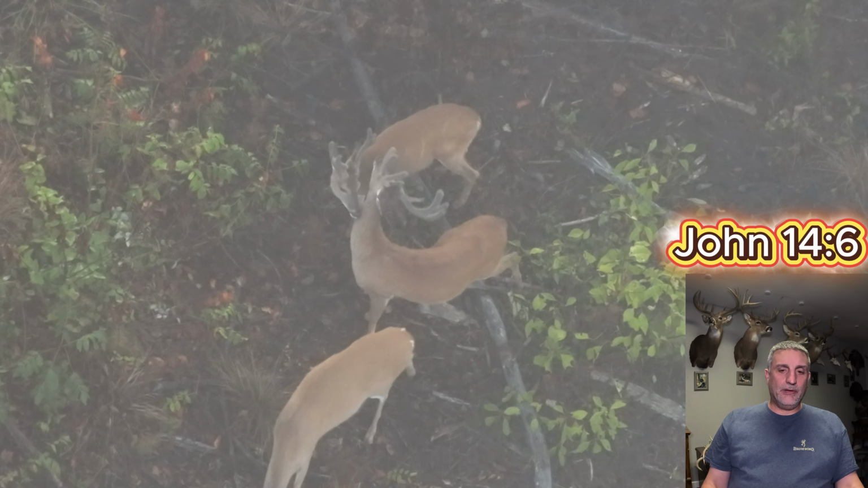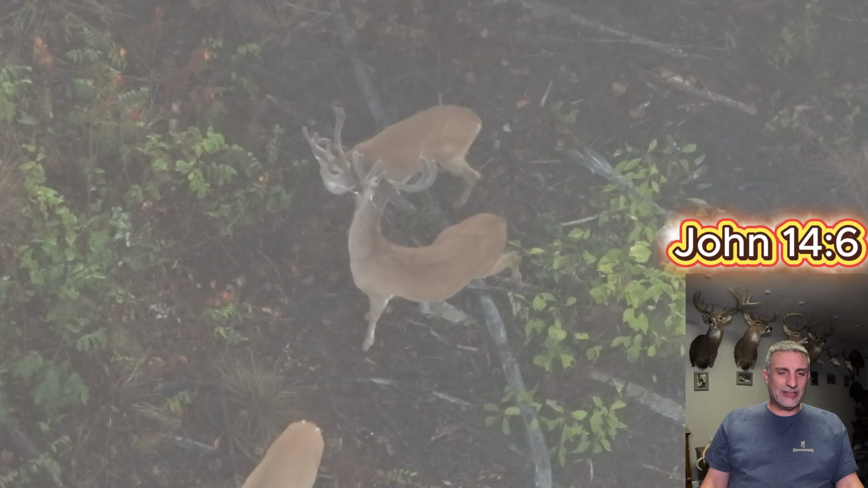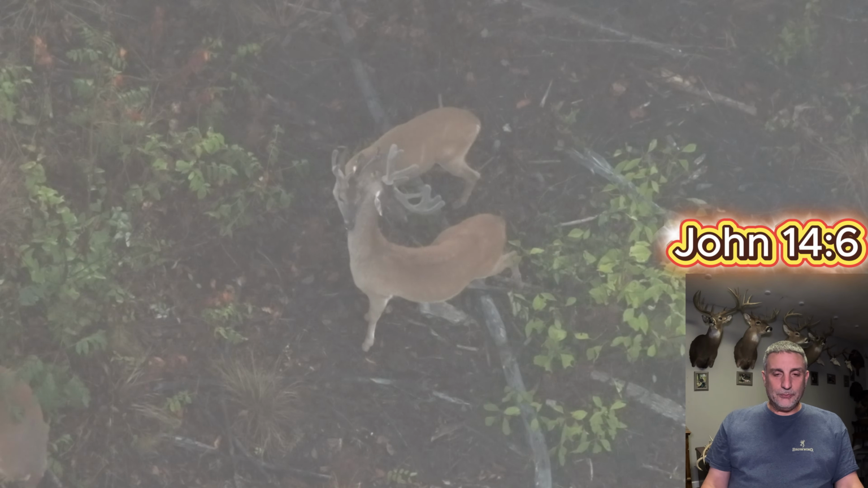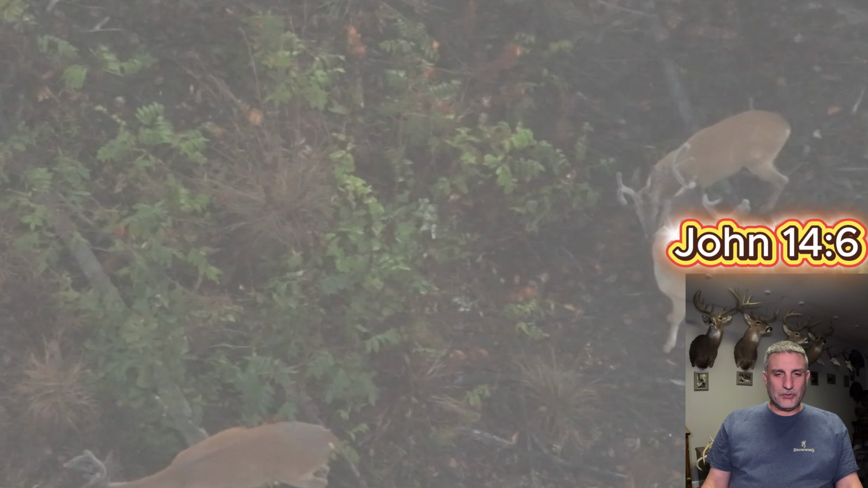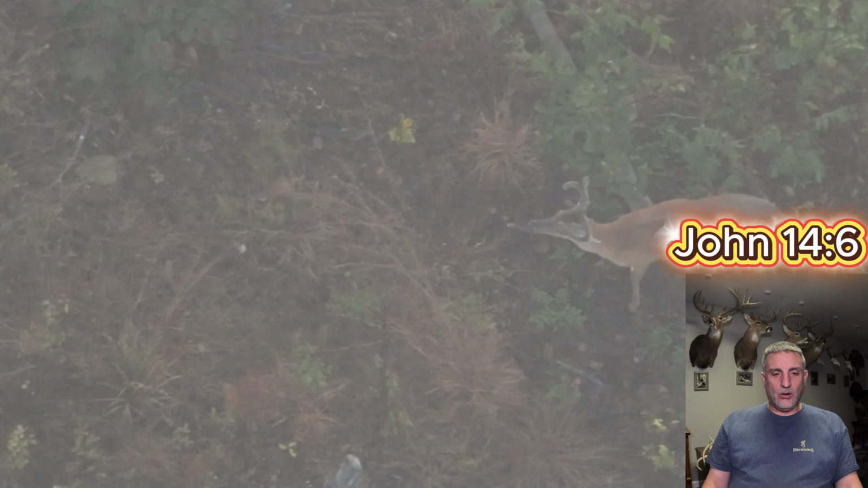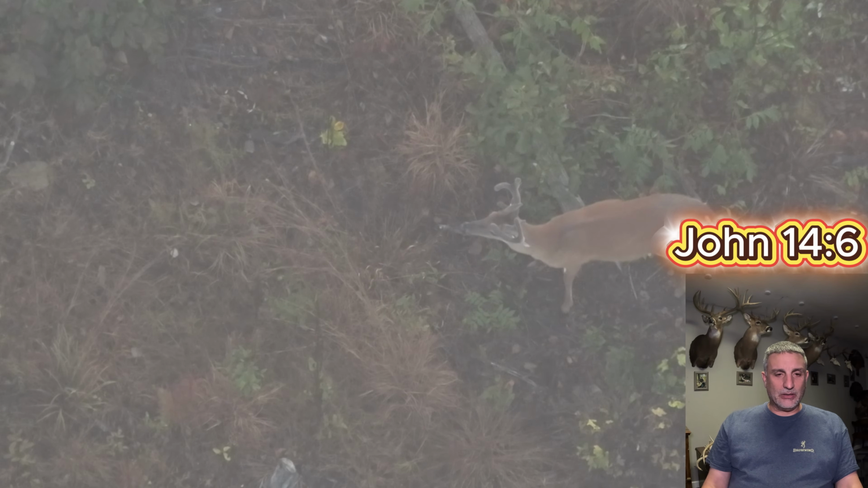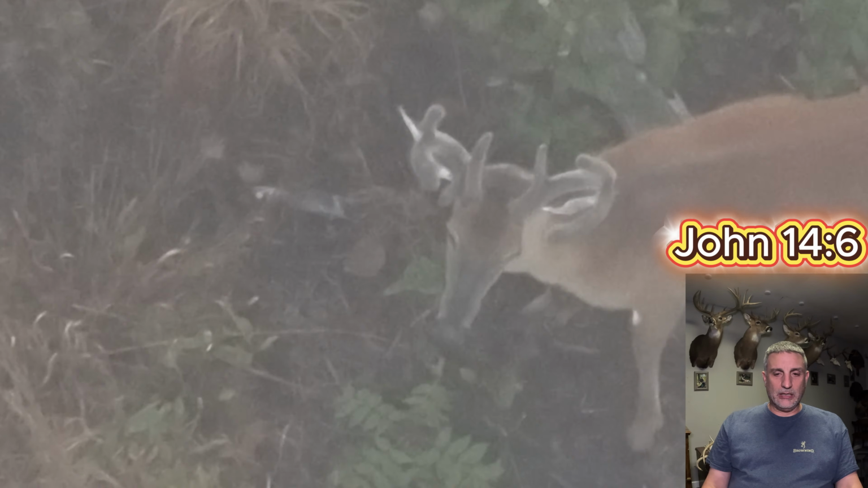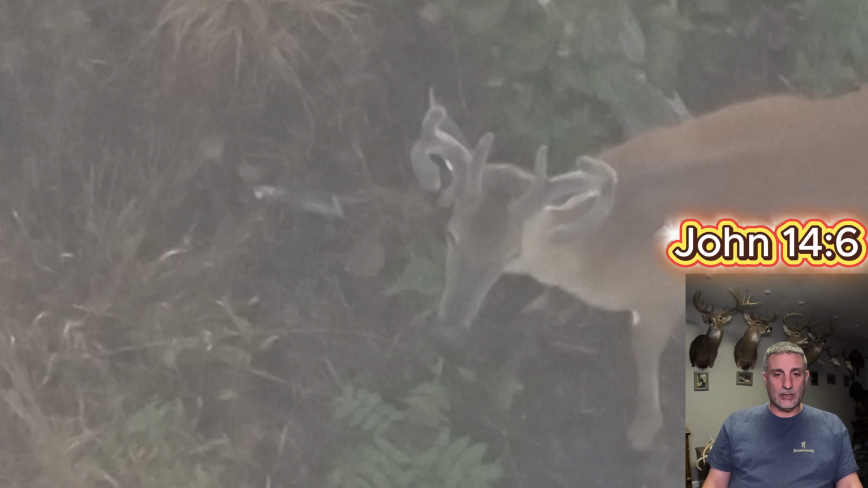And watching these deer feed on this property, it's really hard to use terrain features. I've had people ask me about that. You absolutely can chart that kind of stuff, but this particular piece of property is fairly flat. It does have some small hills to it, and they do funnel through it, but overall, they've got their trail systems that they follow to and from bedding, and they're pretty strict on it.